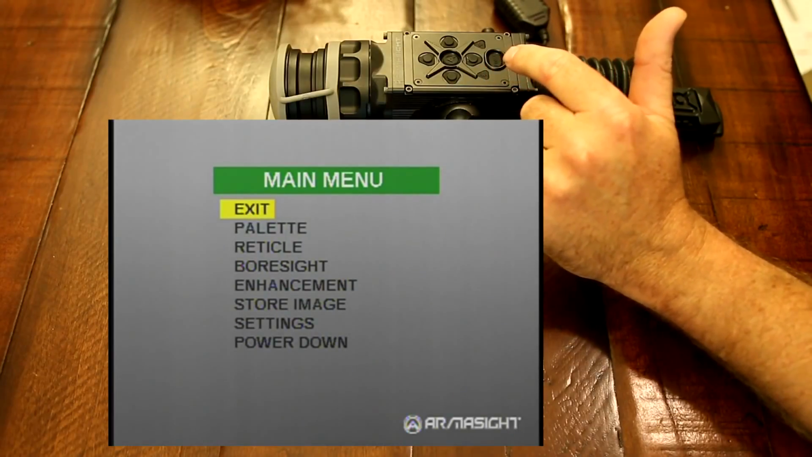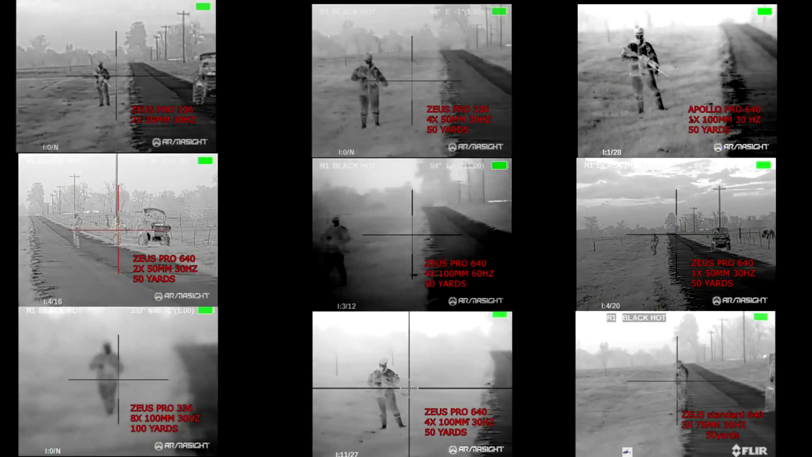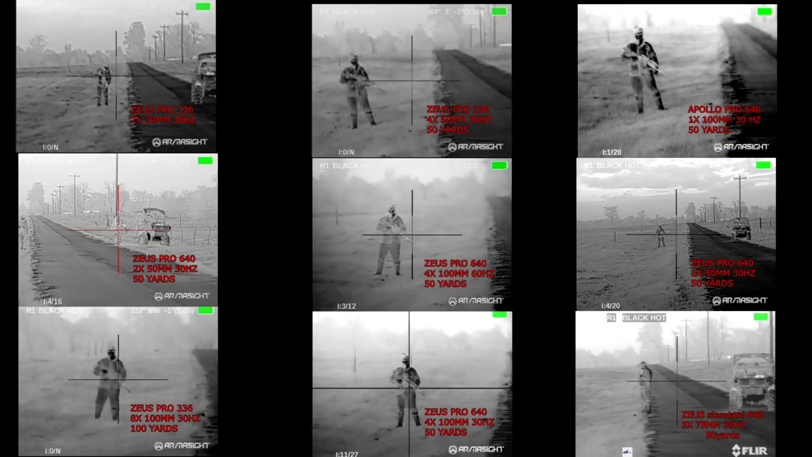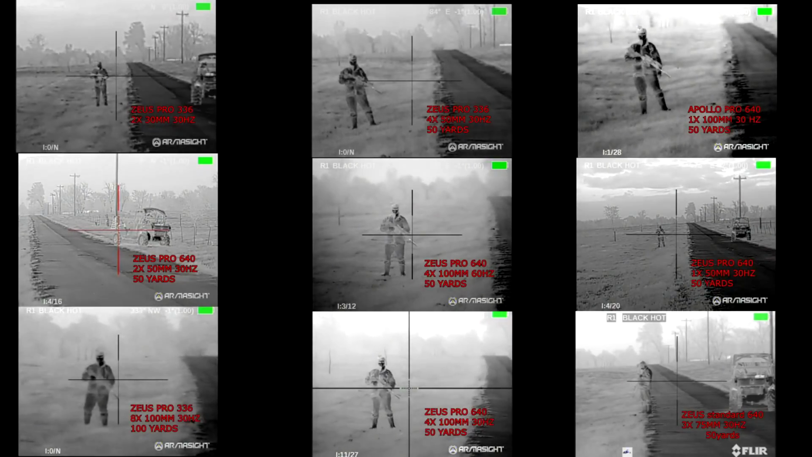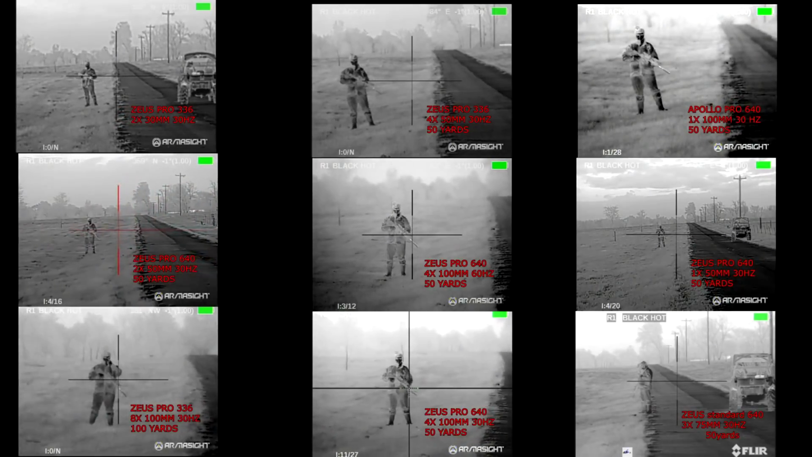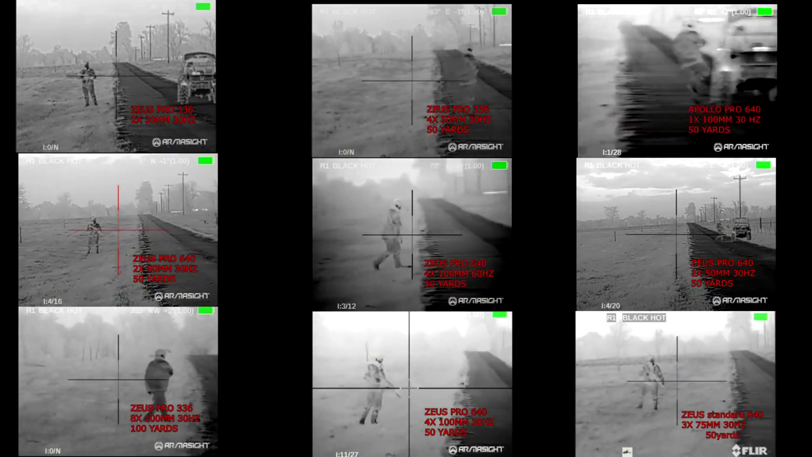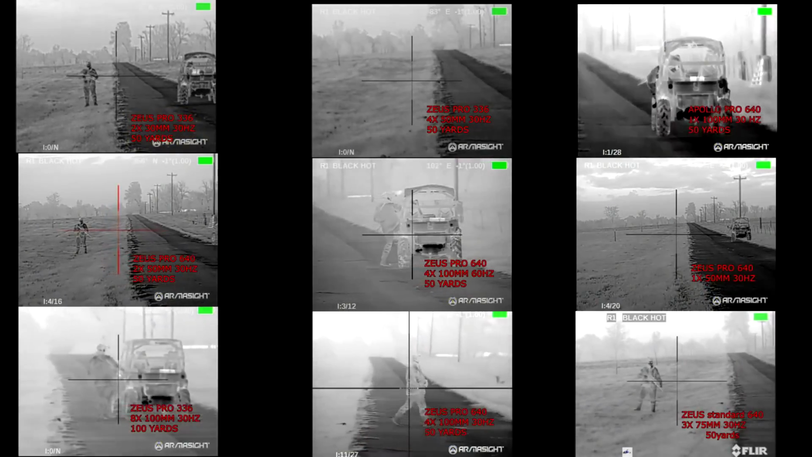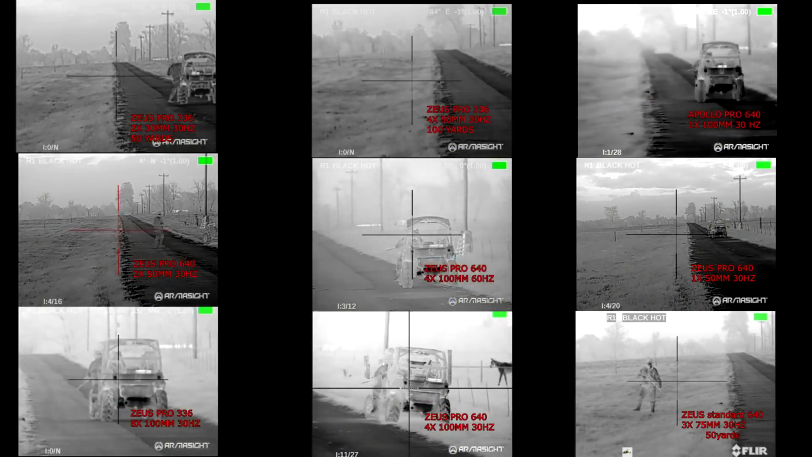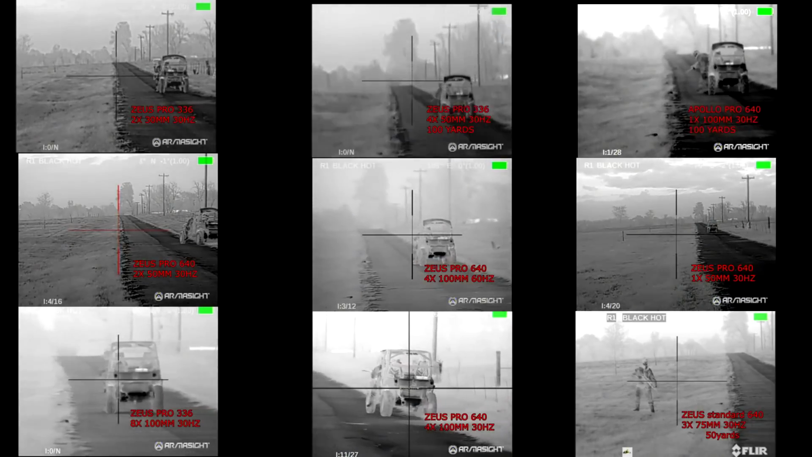So now we'll go into some actual video through the scope. Okay, what we have here is one male target with an AR-15 wearing multicam ACUs driving a UTV. We start with the 336 30mm 30 Hertz, and we're going to go all the way up to the 640 100mm 60 Hertz scopes. And we're going to have them start at 50 yards, go to 100, 150, and then 200 yards, so you can see the difference of the scopes here.